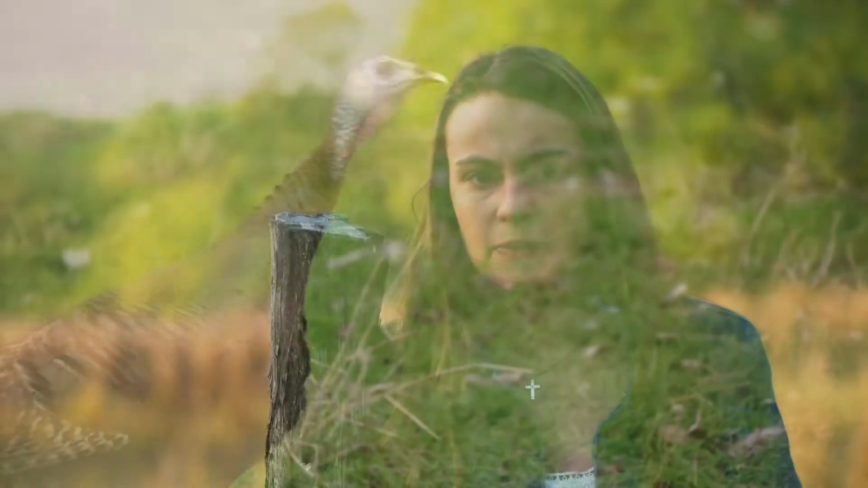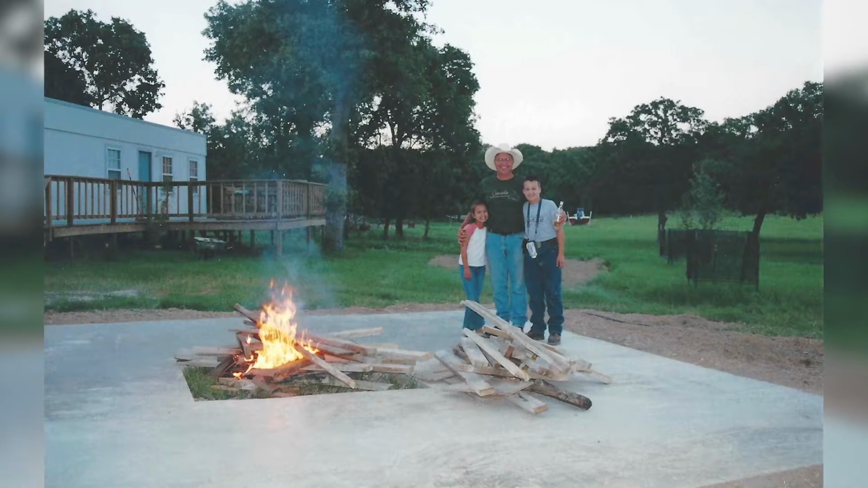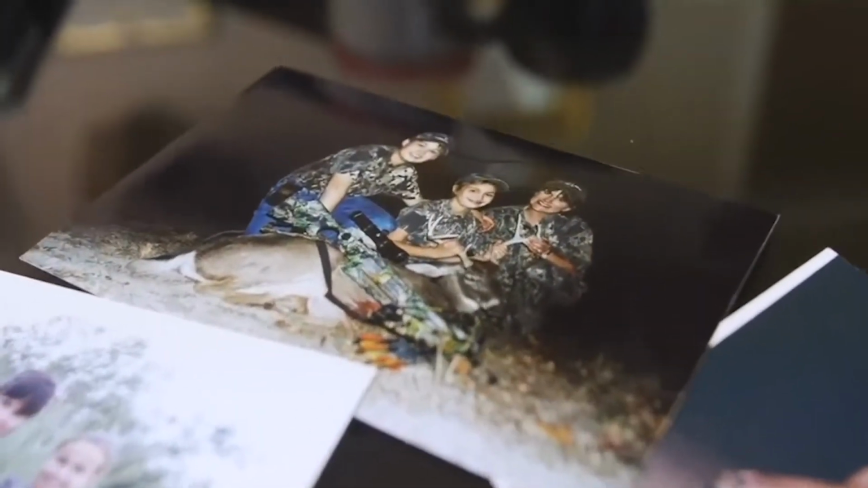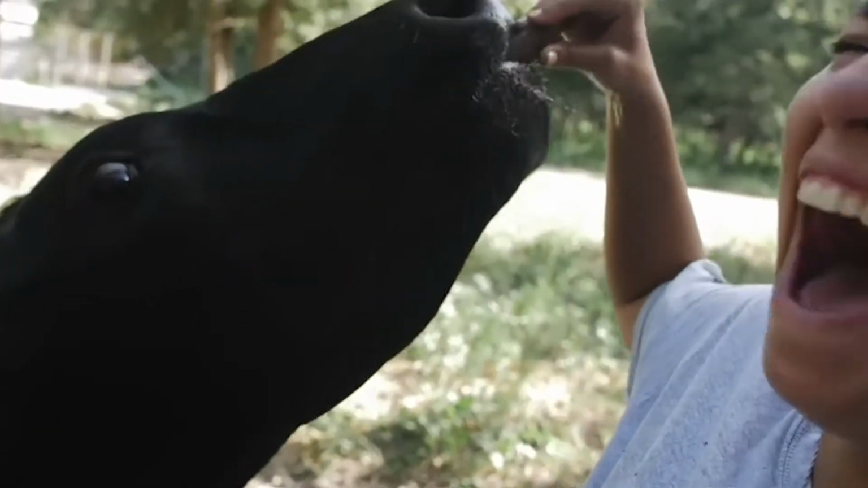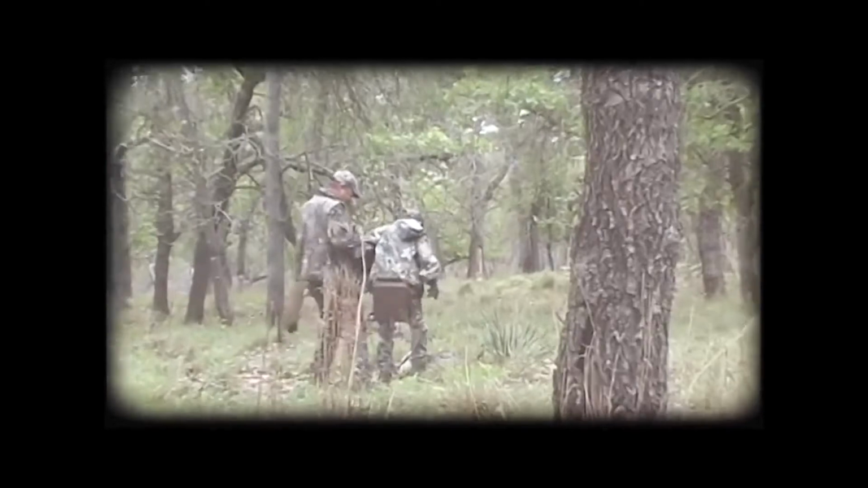One of the coolest things about land is it's an investment. Yeah, it's a financial investment, but more importantly, it's an investment in your family. You're buying a piece of property to leave a legacy together, to make memories together, to go feed cows and let the kids play in the dirt and dig holes while you go work and trim trees and get firewood.